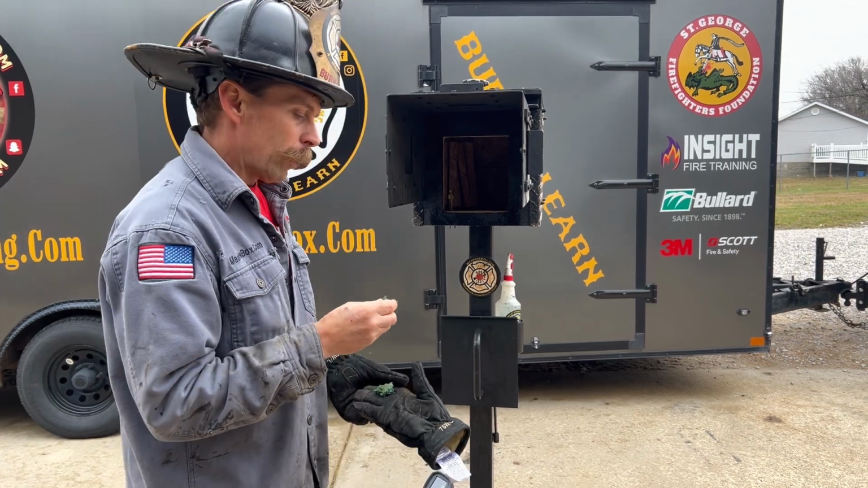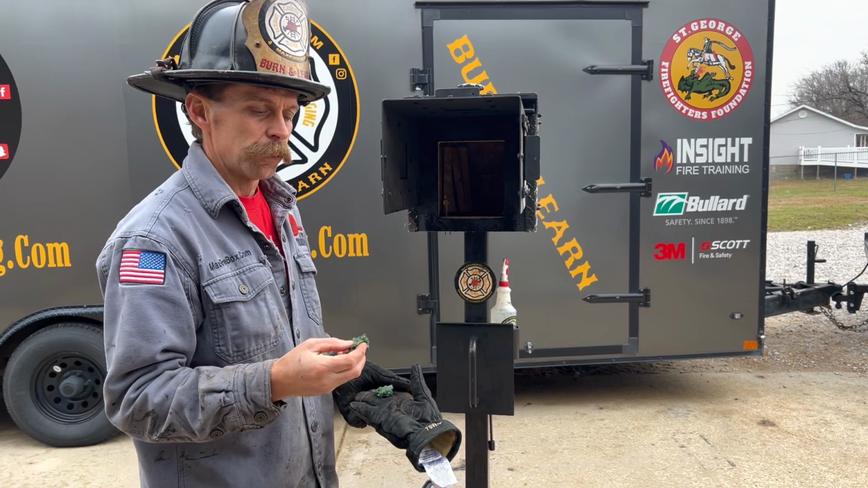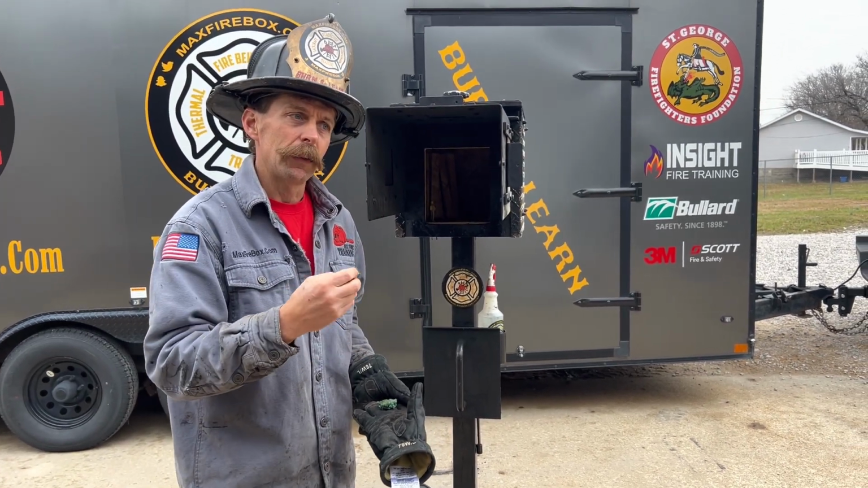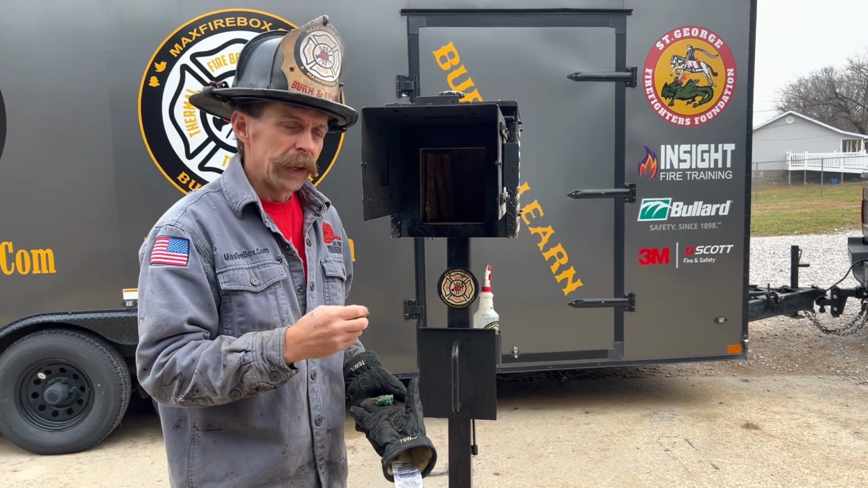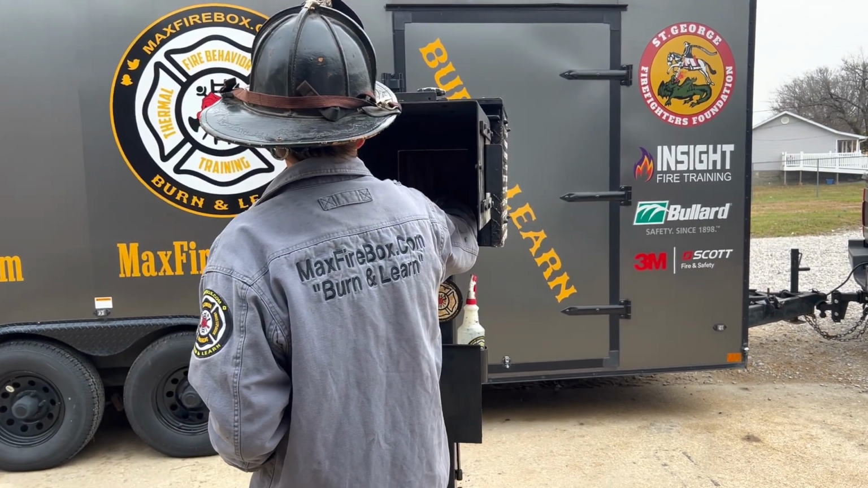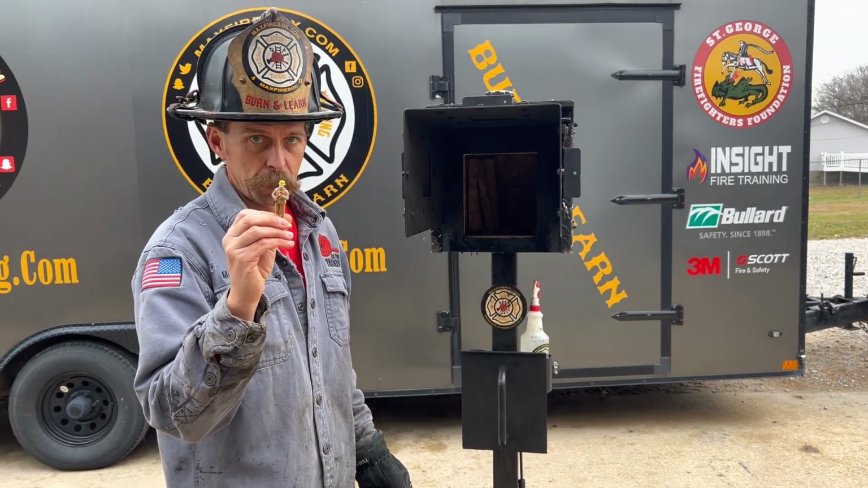So how we look at this is combustibles inside a house: bed, couch, sofa, the chair. We want to highlight the importance of flowing water out in front of you. We want to highlight the importance of taking control and killing the heat before you push forward to the next room. The other thing that we have in here is Little Fire Dude.